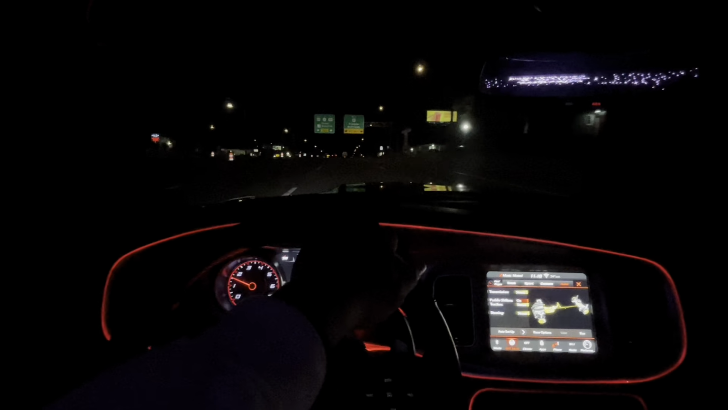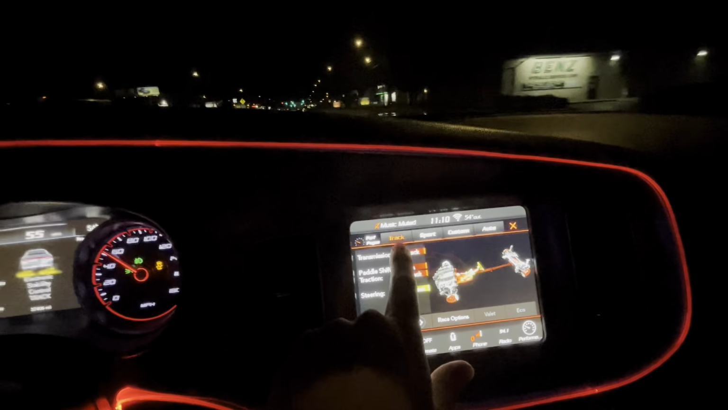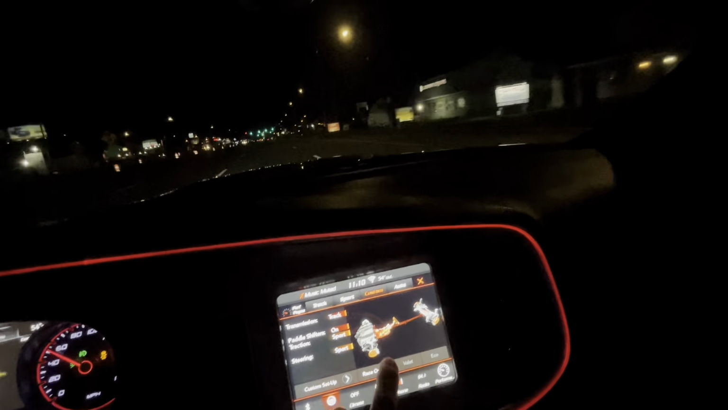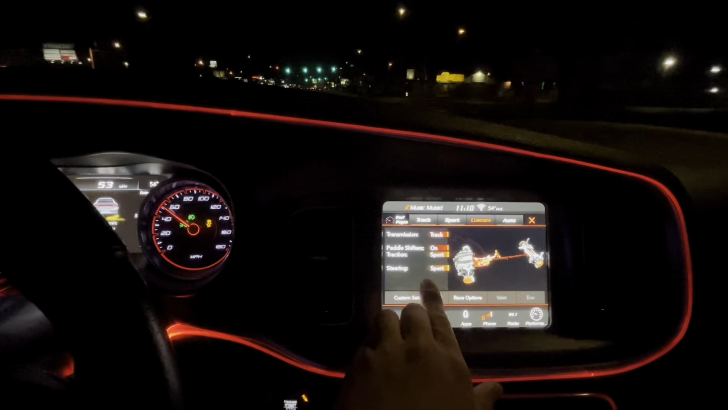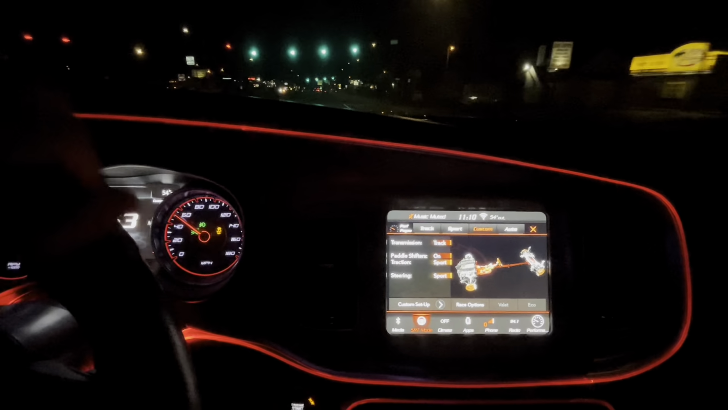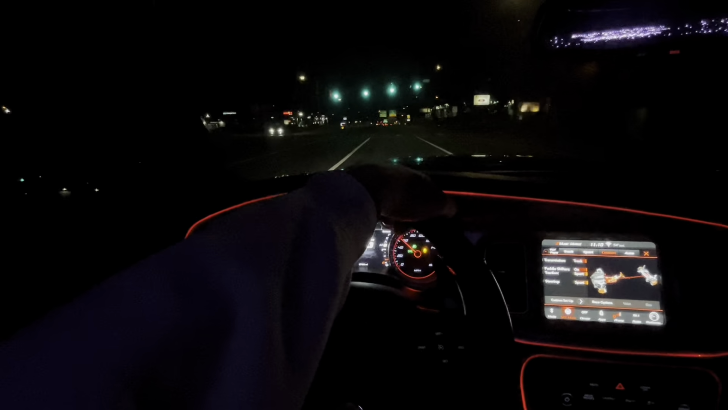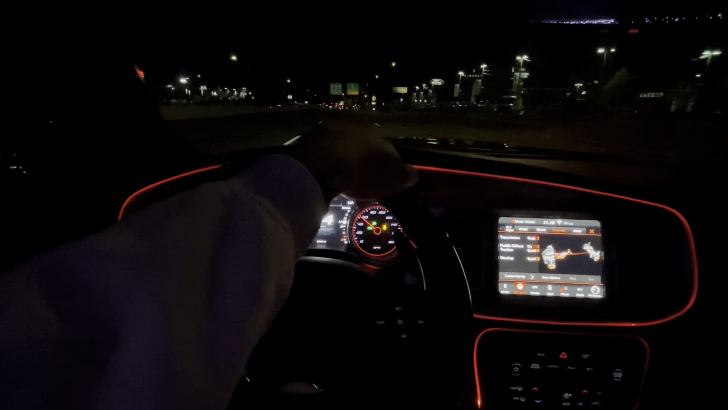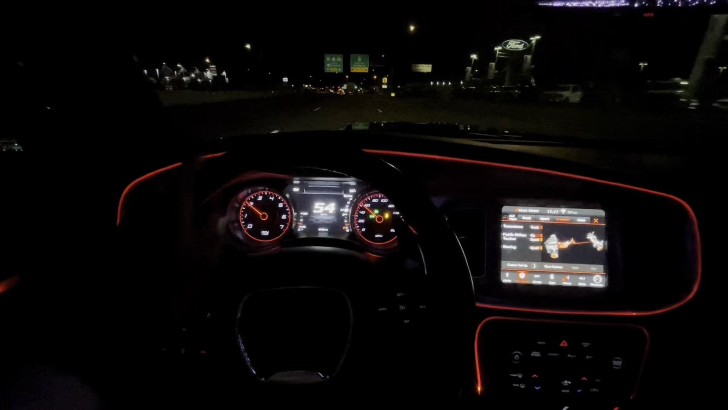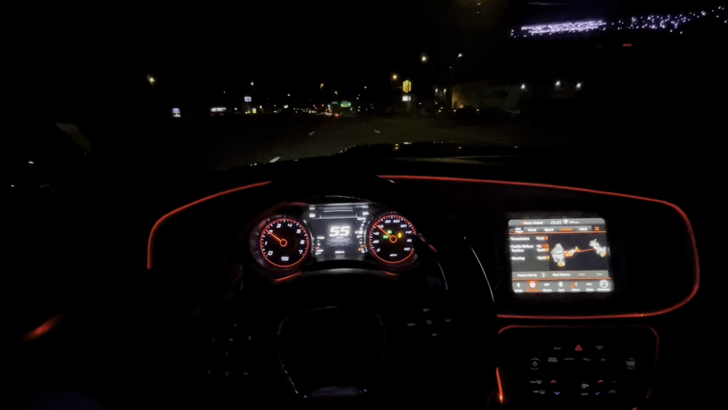Like I said, man, we spawned back into the next POV. And let me put us back in track mode real quick. Matter of fact, I like my custom. My custom is track with the traction on sport and steering on sport. Because if you got a Scat or whatever, or a Mopar in that sense, you know, the track steering I don't really mess with it. It's a little too tight, but I'm gonna let y'all hear the car real quick.